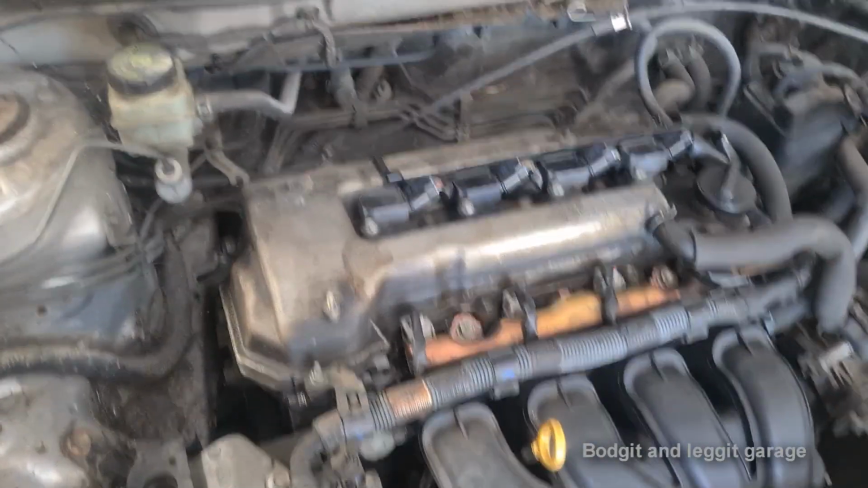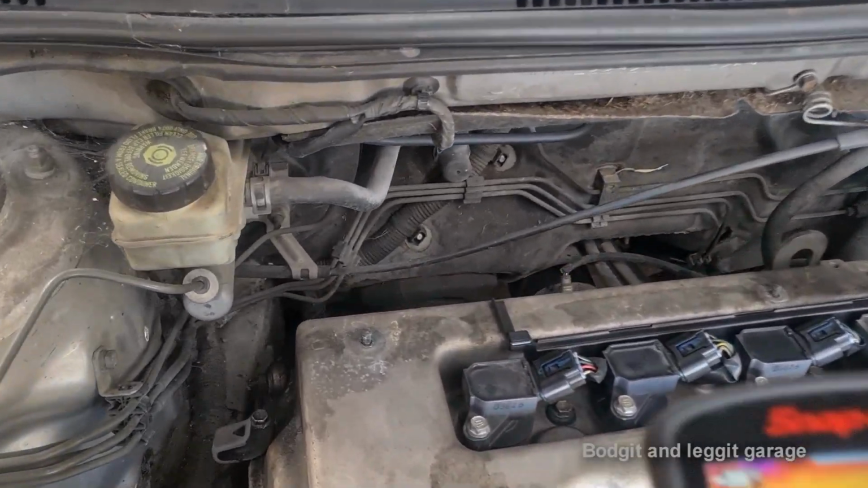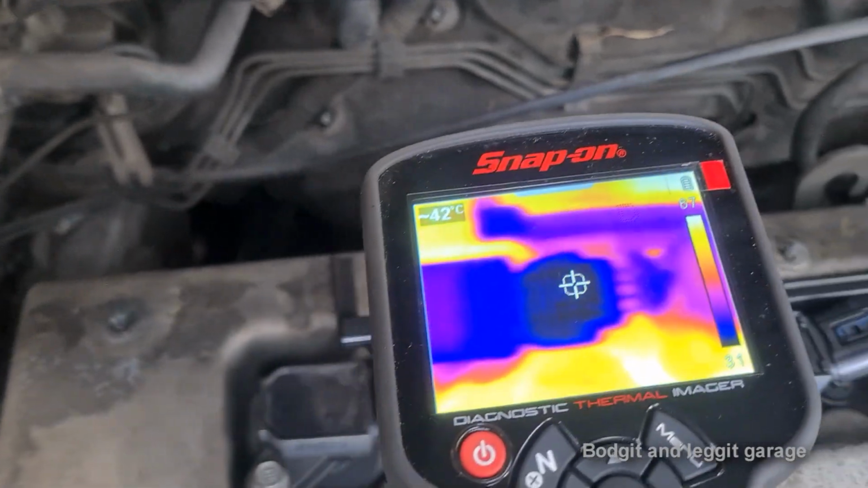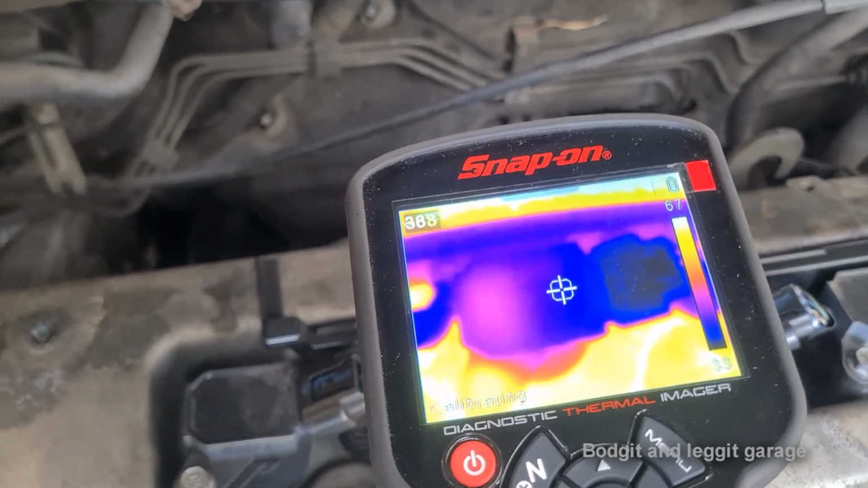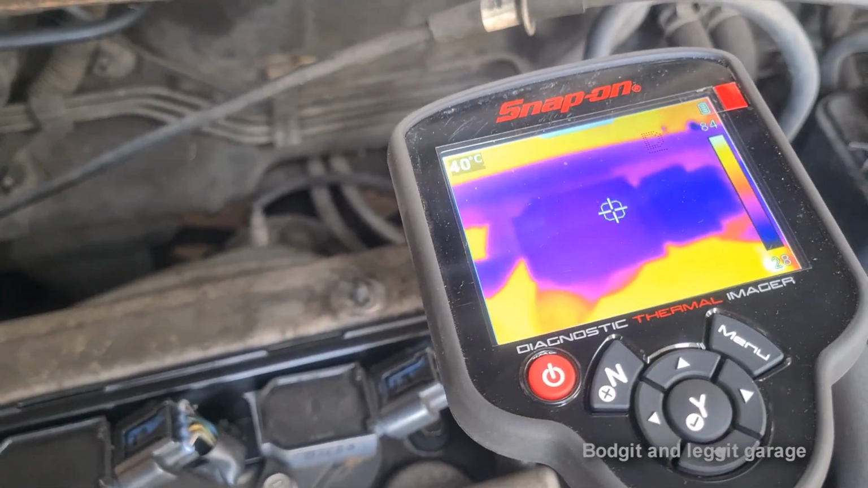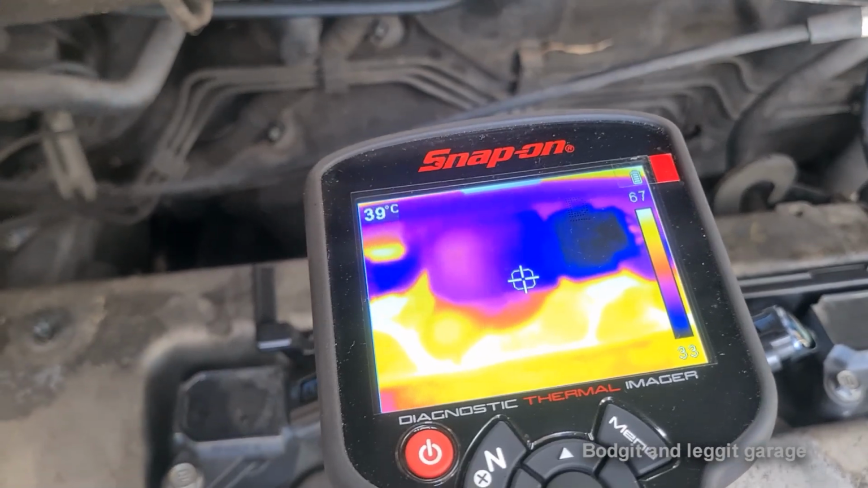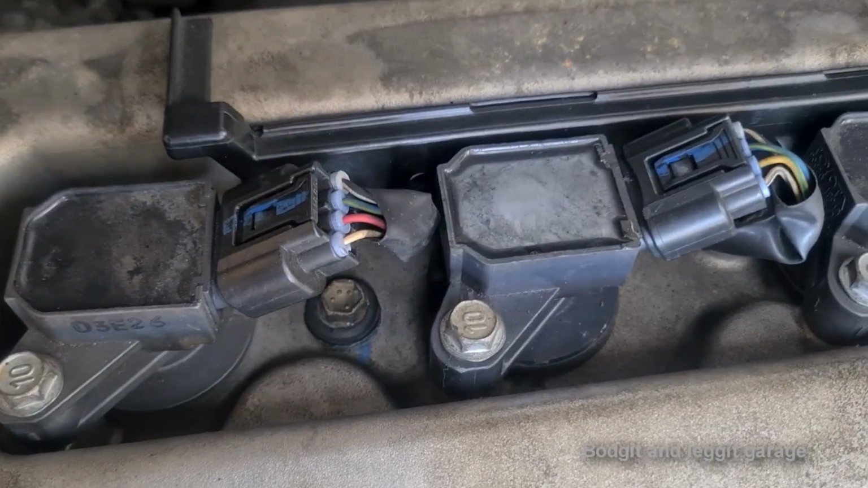Right, so for all intents and purposes, all the coils are working absolutely fine at the minute because the car is not missing. So, coil 1 looks good. Coil 2, look at the heat spot on coil 2. Coil 3, good. Coil 4, good. So there we go. Look at that heat spot on coil number 2, which is an aftermarket coil.